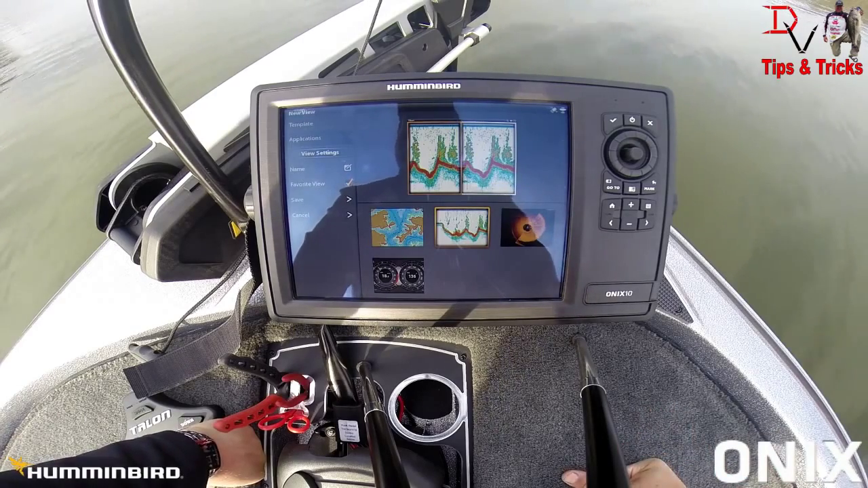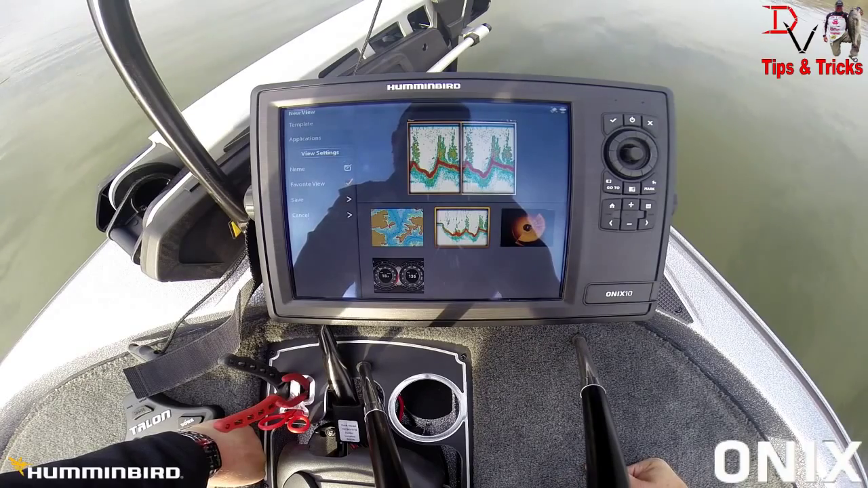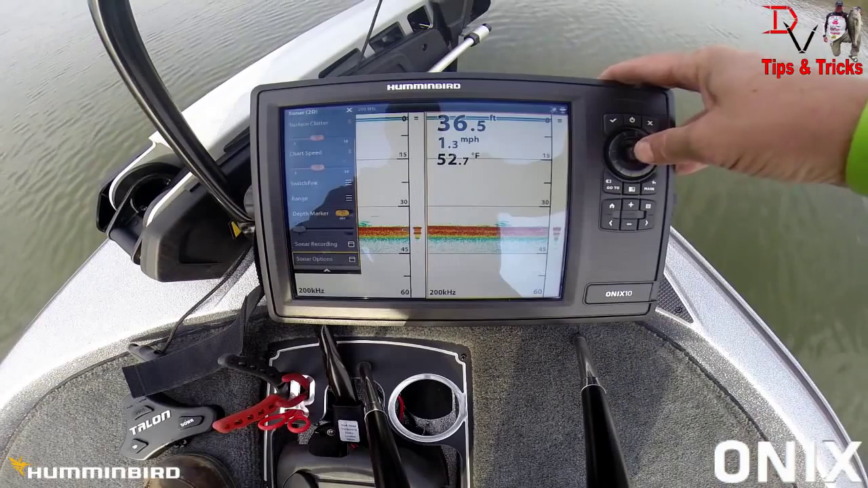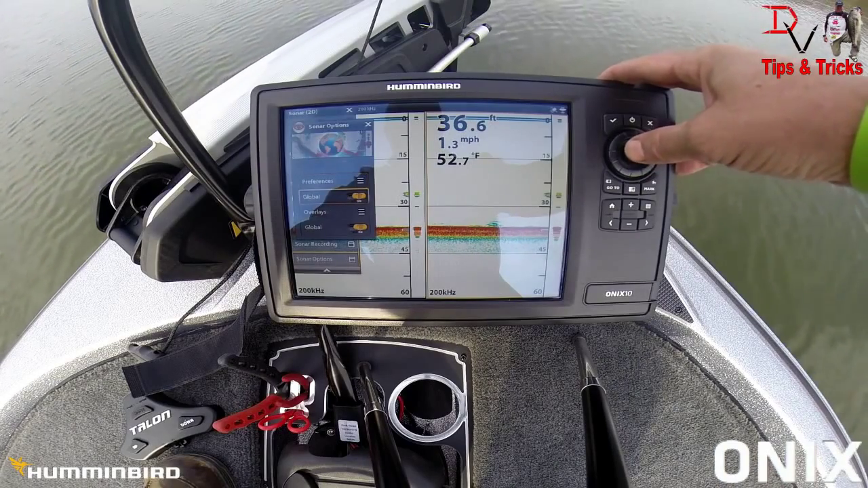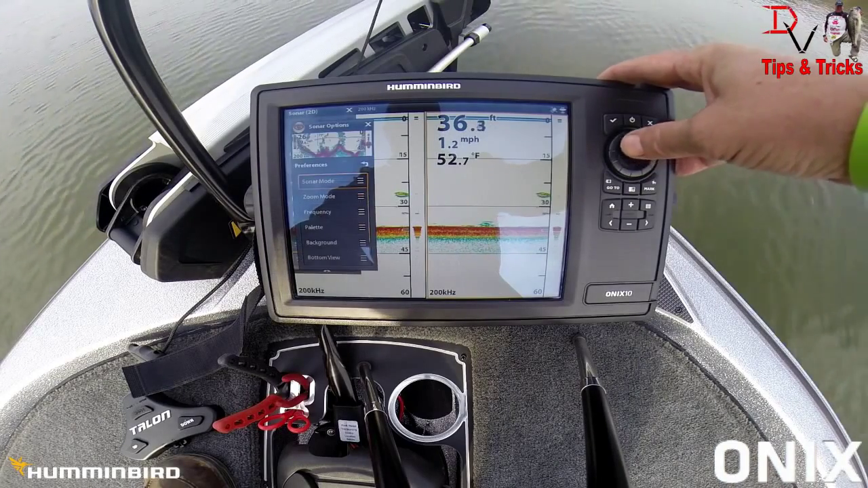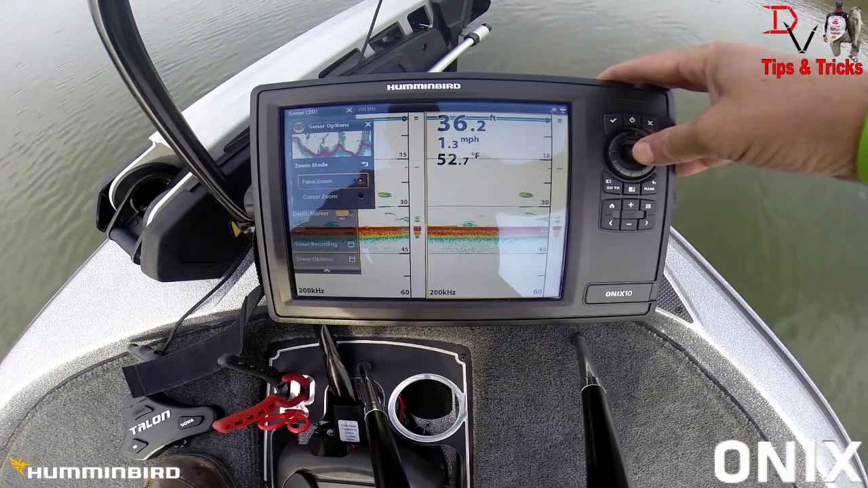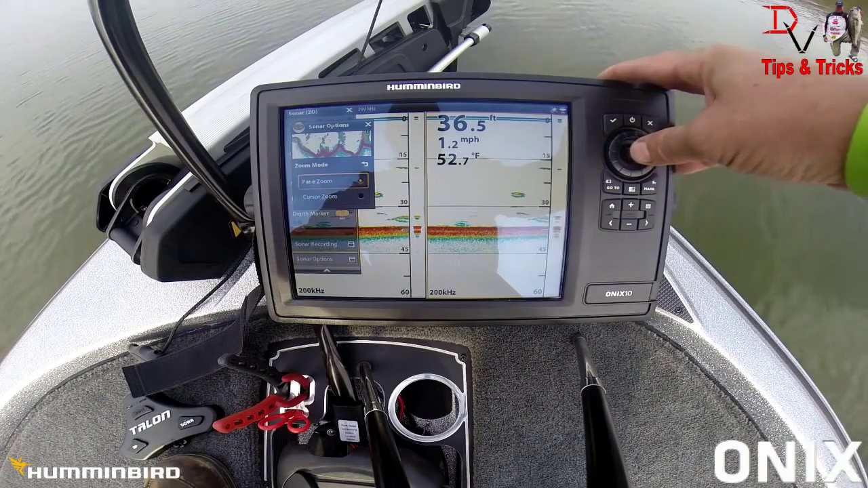Just wanted to get out here, get a little on the water, check out how awesome this new ONIX is, how simple and easy it's going to make it this year for me. Sonar options. We're going to do the pane zoom.